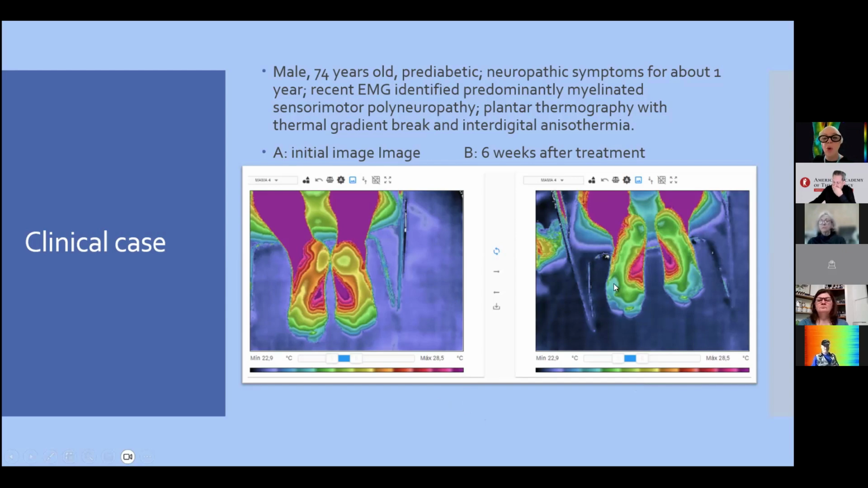So you can show the patient this improvement, which is very important for follow up, not only for the medical doctor, but for the patient in this instance. Thank you so much. I'm here for your questions.